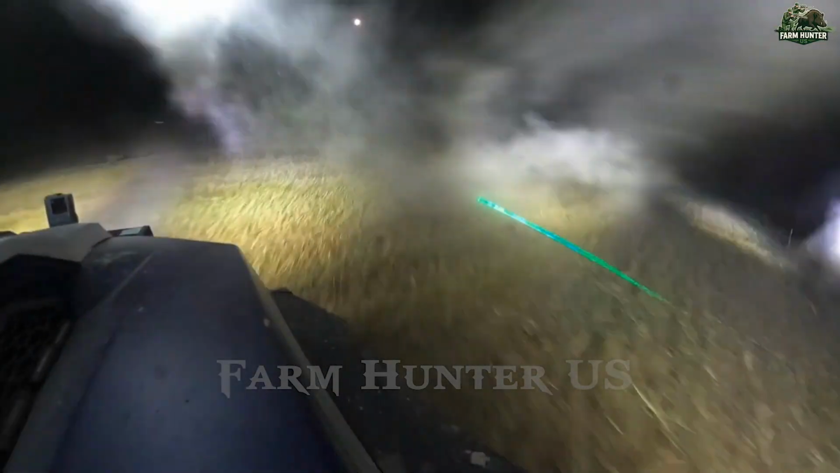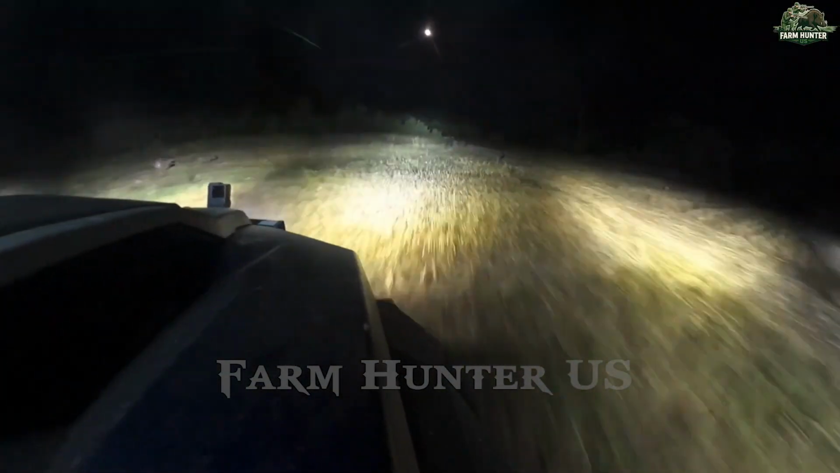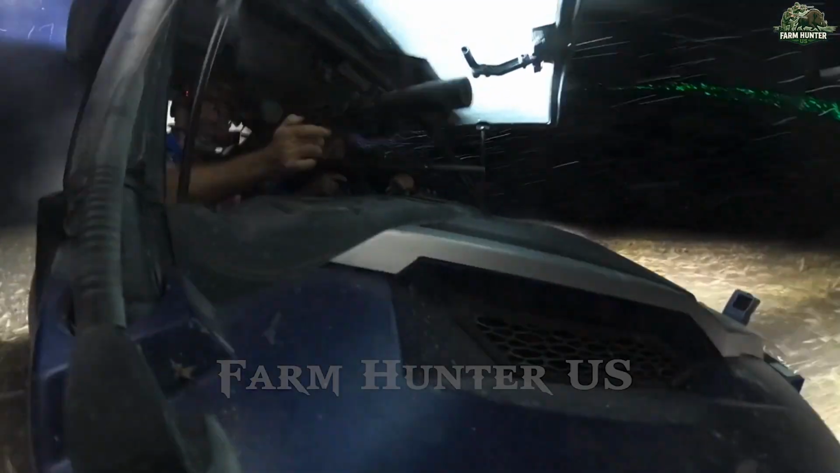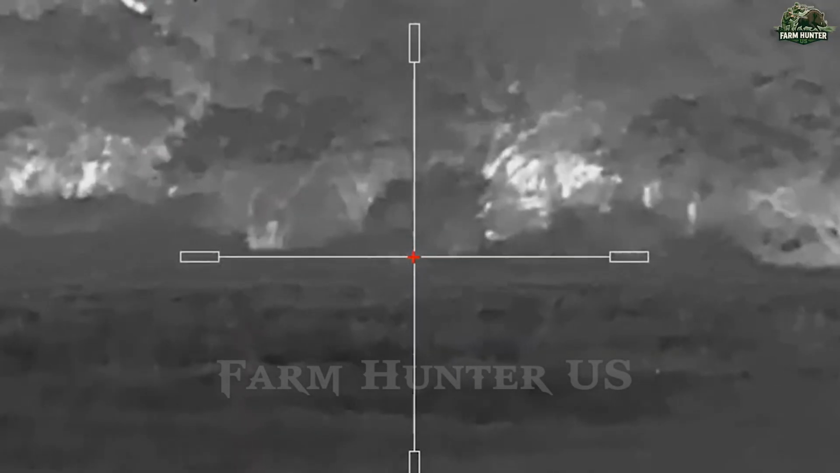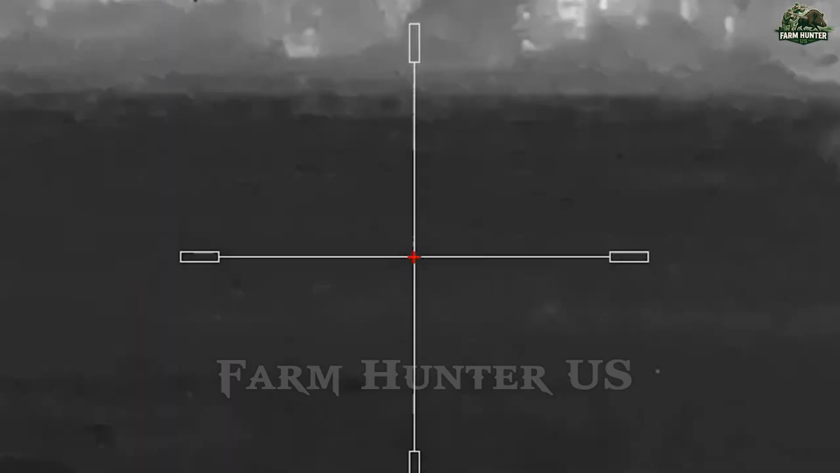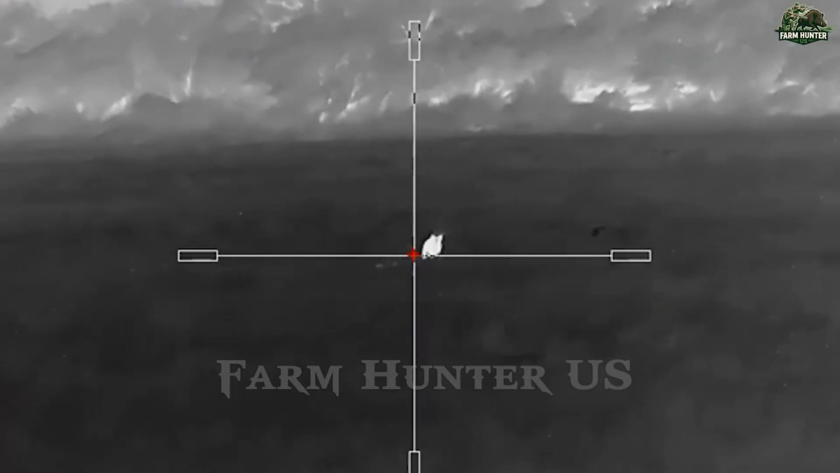Still, our instincts took over. A flicker of movement, raise the rifle, aim, fire. The woods rang with thunderous shots, each one clean and deliberate. The boars had grown more cautious. Some stood still, trying to sense us. Others bolted into the brush.